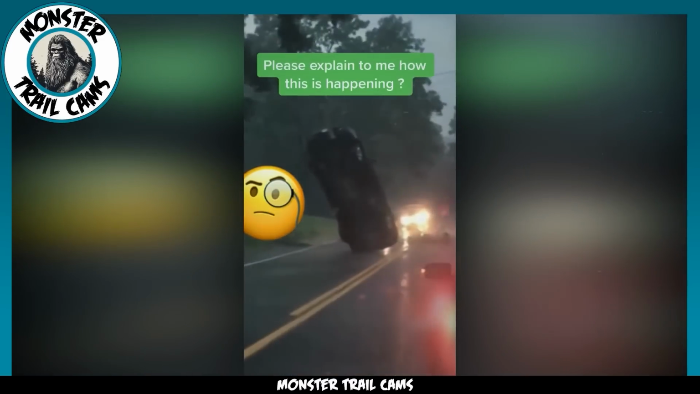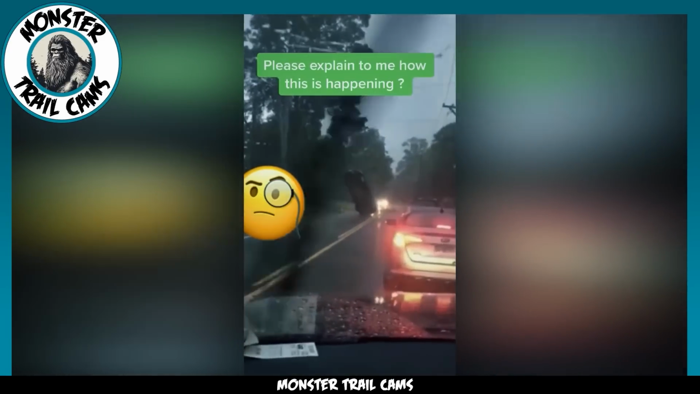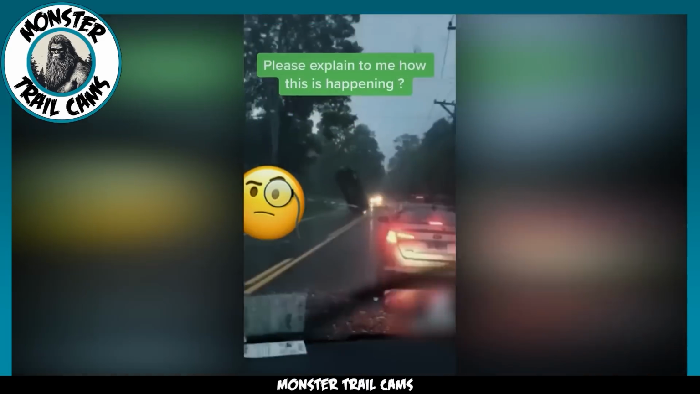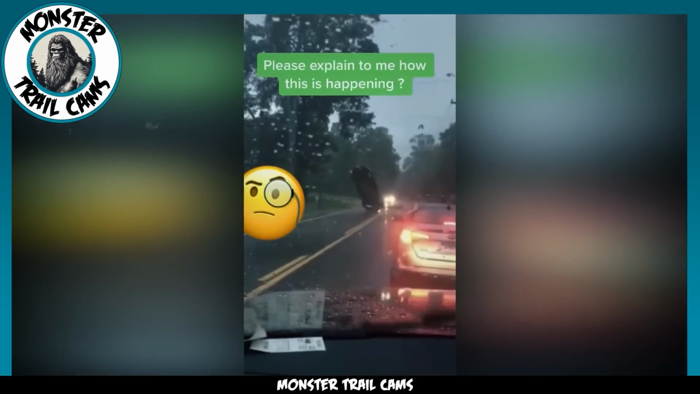The sight raises some bewildering questions that leave viewers scratching their heads. How is the car managing such an extraordinary suspension? And even more puzzling, how does it maintain its balance throughout the entire duration of the video? It's a spectacle that appears to challenge our understanding of the physical world.